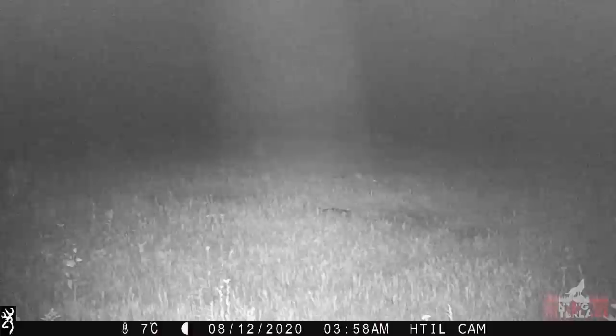By 3:58 a.m., the wolves have dragged the carcass approximately 25 yards and almost out of frame.